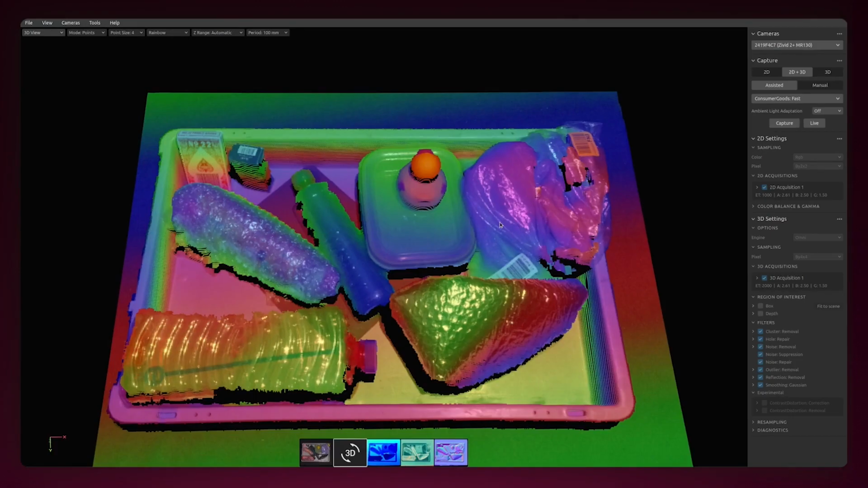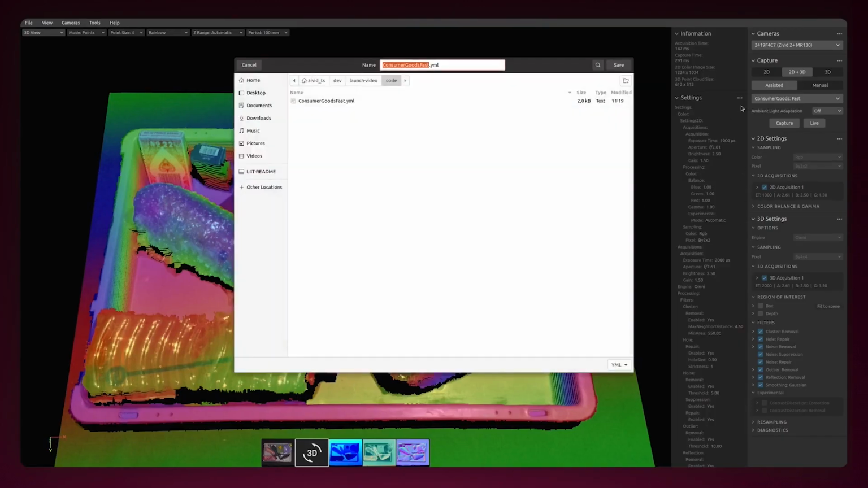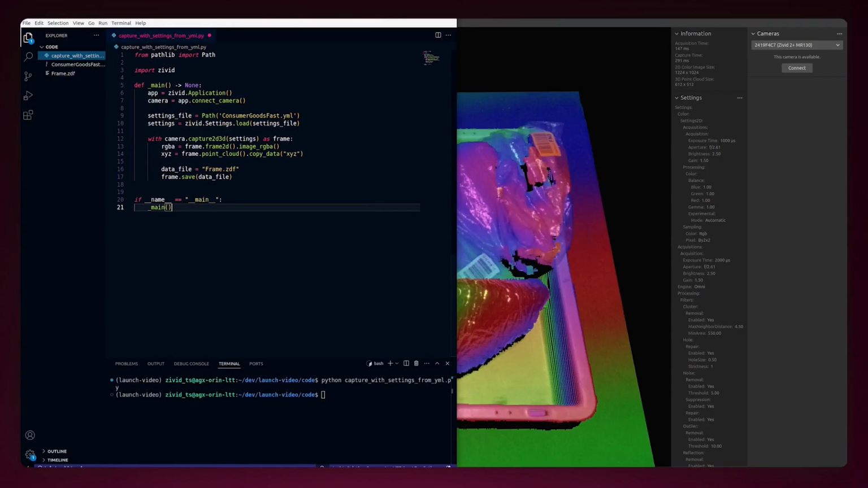But then you can ask the question, how do we go from Studio to working with this programmatically? Because most customers will implement our SDK within their own software. So first, let's just save our settings to a file, and then you disconnect the camera. Let's just open one of our examples from our GitHub or Python sampler repo. And this illustrates how intuitive and easy our API is to work with.